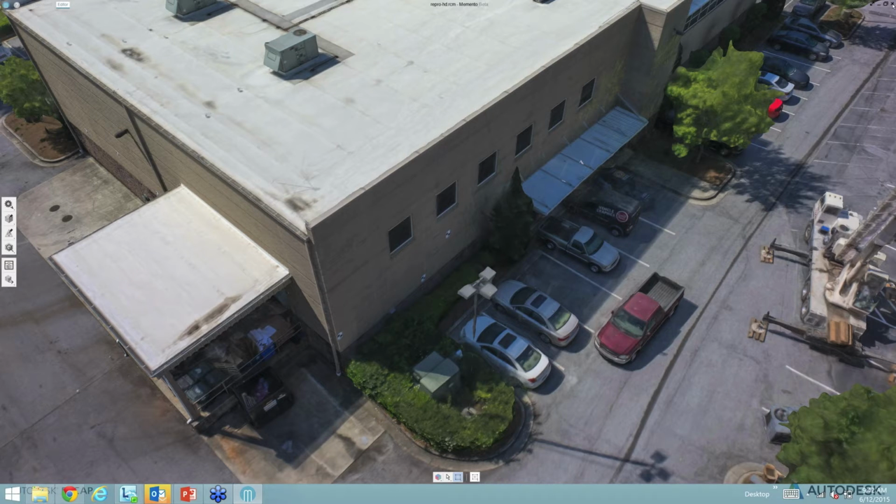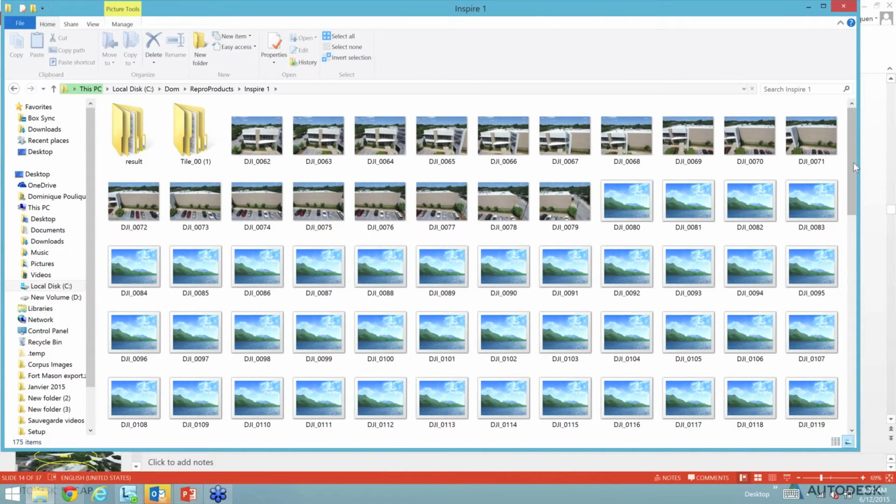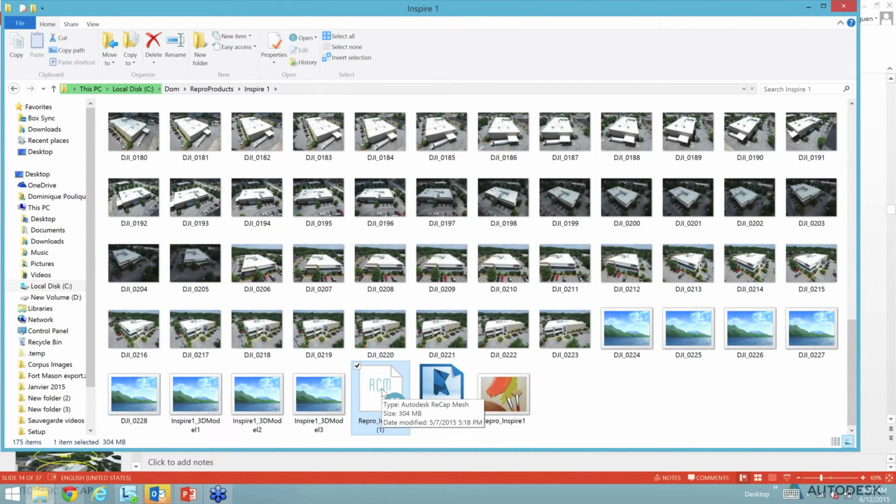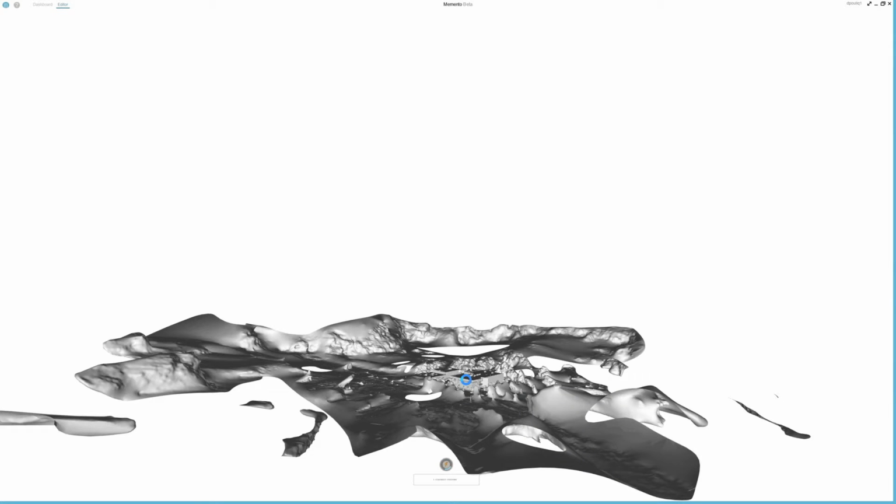Let me show you now the quality we got with the Inspire UAV. It's pretty good, but not the exact same quality. Again, I'm using Memento to show the result. Zooming in, you see the building coming.